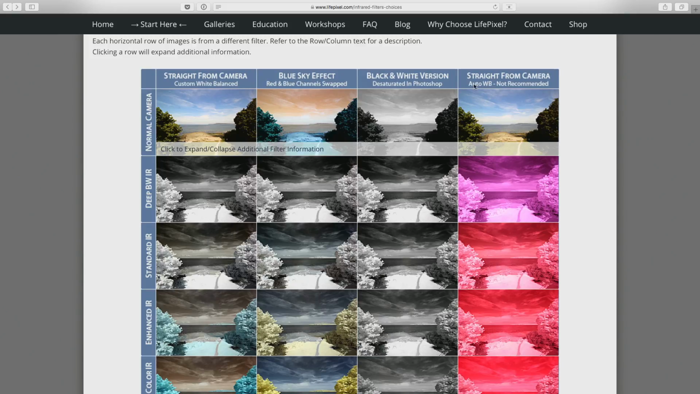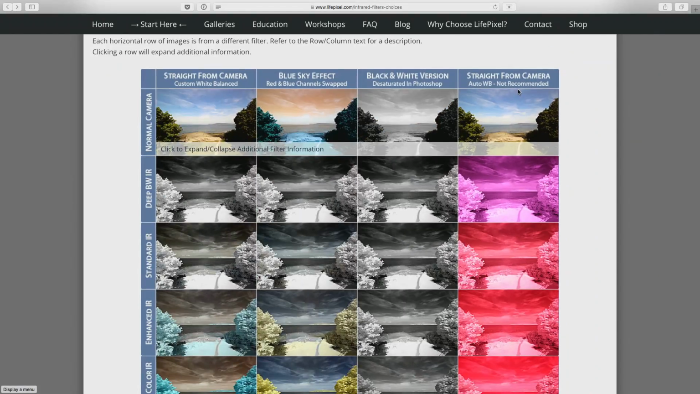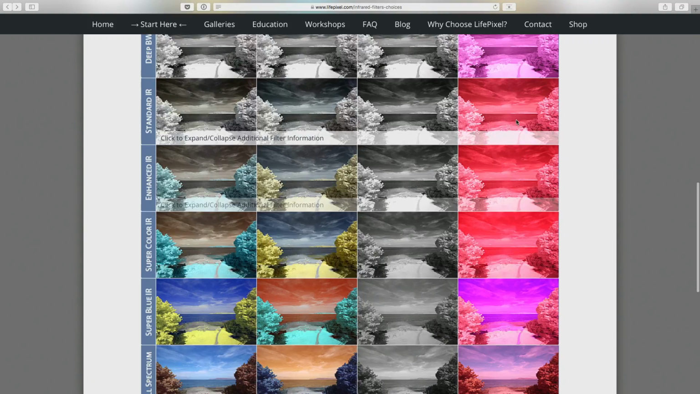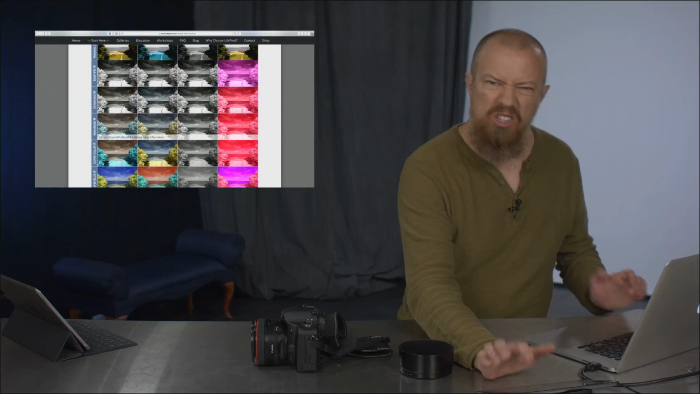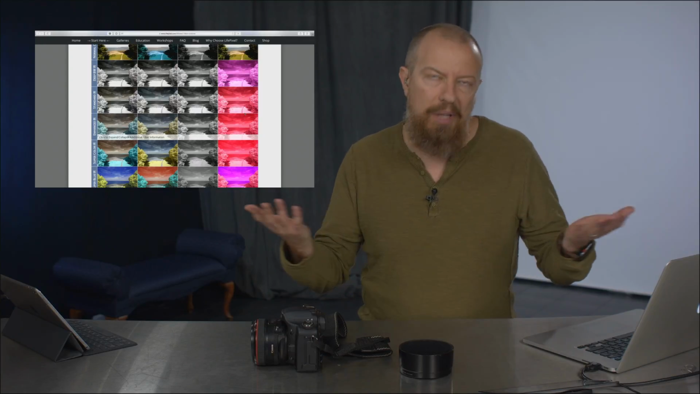Right here, it says straight from camera, and it says auto white balance, which is not recommended. And until I knew what to do, this is what all my pictures looked like. They all had this really hard red to them. It turns out, and this is so interesting, when you're white balancing for infrared, you don't use a white neutral source, you use green. So you point it at the grass or at some trees, and to get the best effect, you white balance like you would normally, under the lighting that you are going to be shooting in.